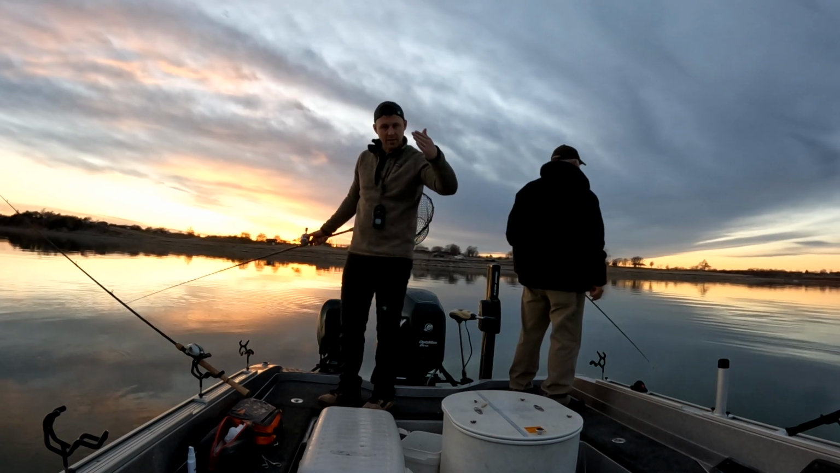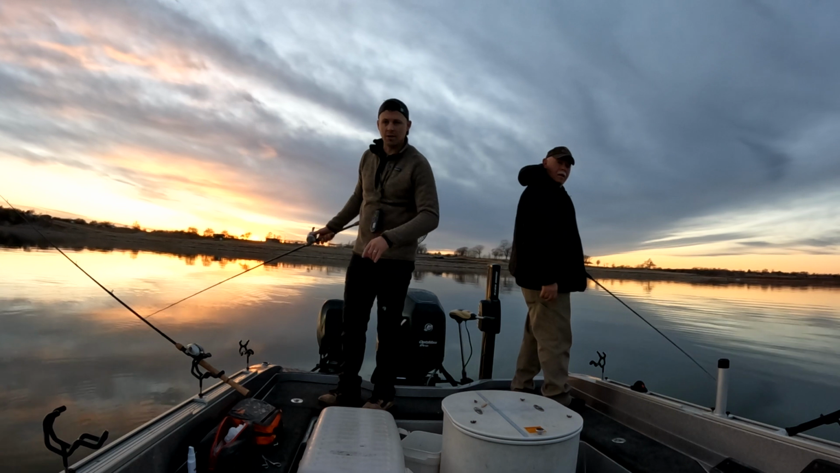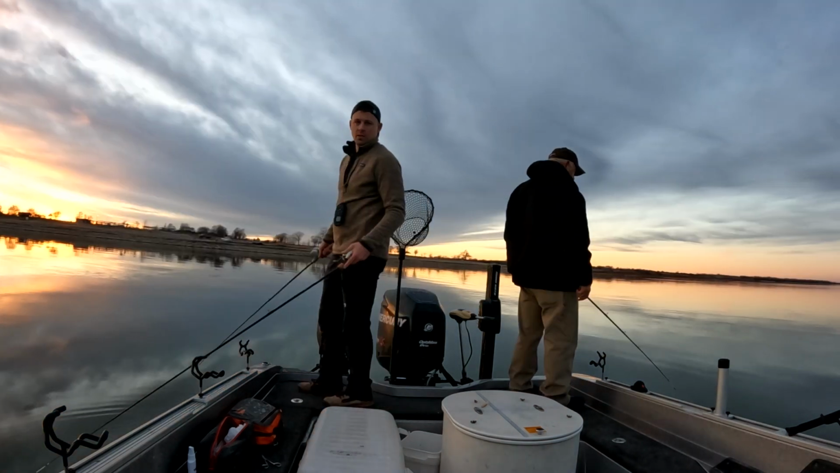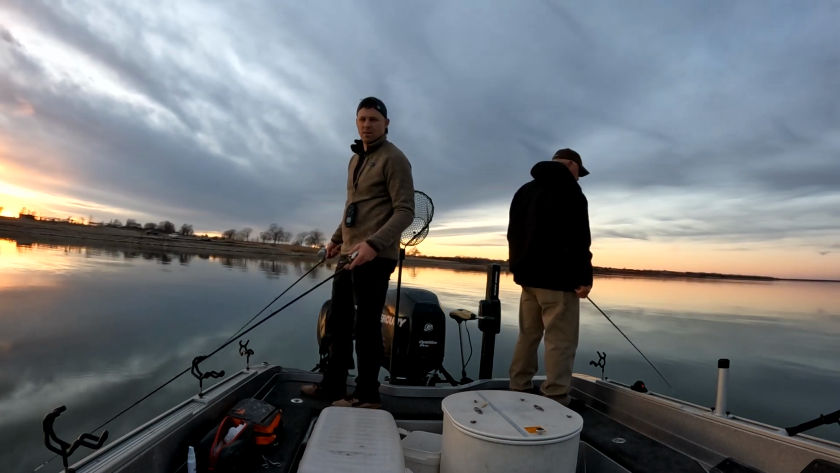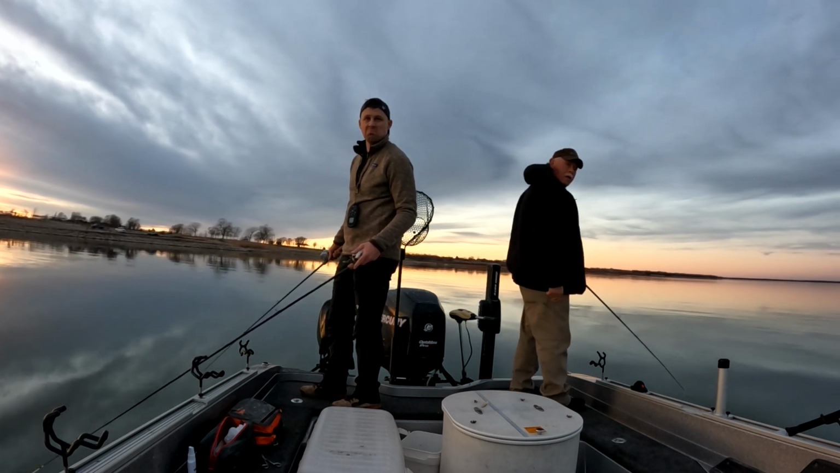I got the trolling motor. I got it angled like this, making us go in a circle. And we're going at 1/10 mile an hour. Sun is already set behind us. It just didn't seem like the splasher was really doing much for us, you know, when we had it on. Kind of seemed like the fish were scattering. I don't know why. Maybe it's the depth, and I don't know.